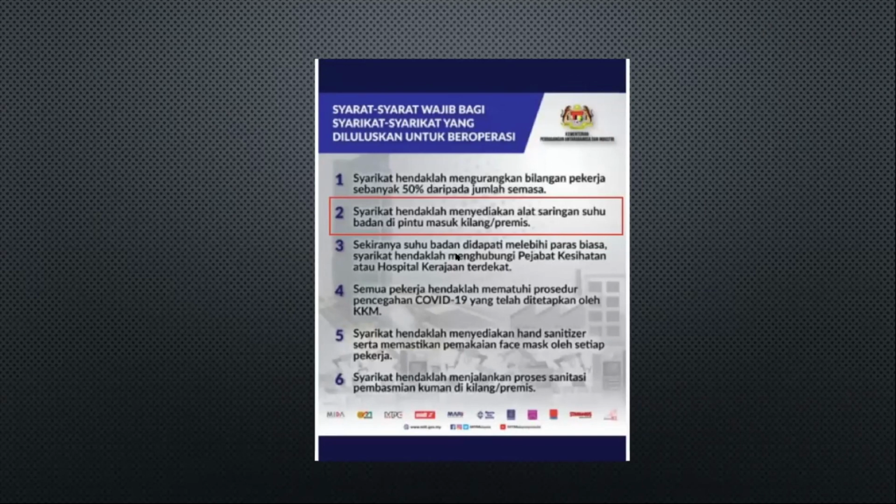It's mandatory for them, is it? Yes, it's mandatory. Let me add a little bit, because as you can see on the screen, the clause says that you need to have a screening solution in place at your premise. But it doesn't mention how you're going to achieve that.